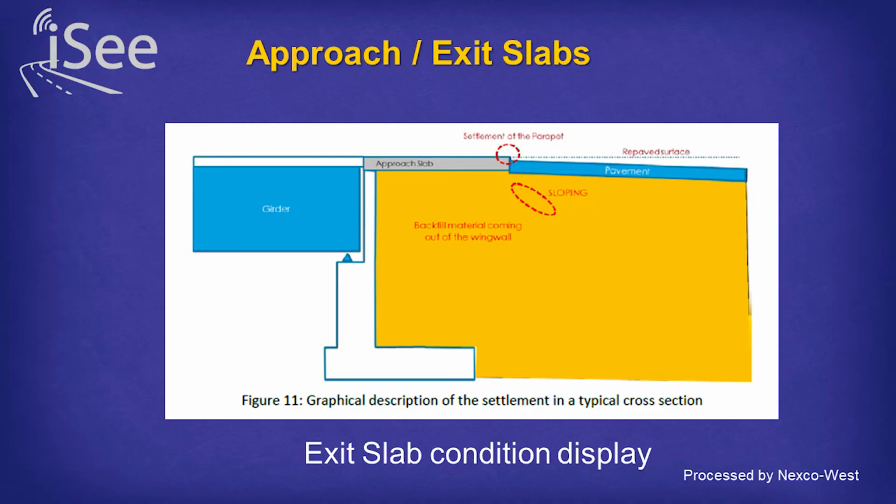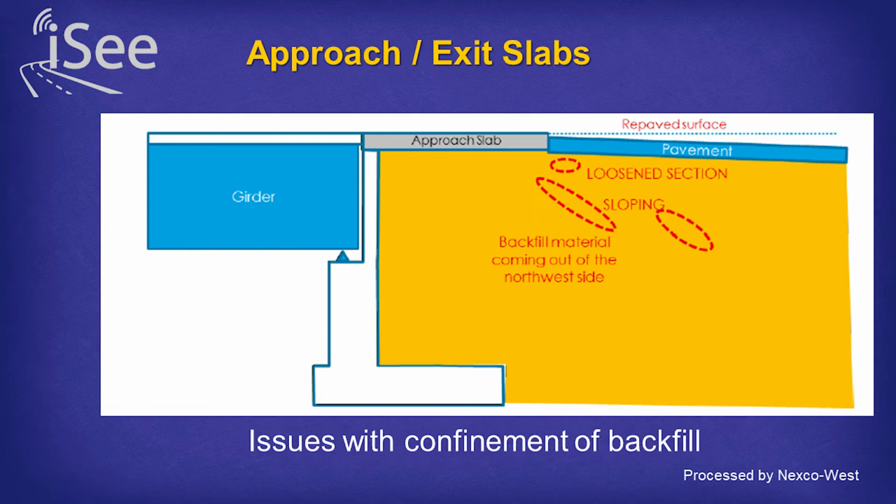So now focusing on approach slabs, we recently completed the scans and the processing for a number of structures, and here's just a diagram showing where we saw, again, the issue, where sloping issues right at the joint of the approach slab meets the pavement. I've heard some discussions here at the exhibits of different products you can use to seal that gap.